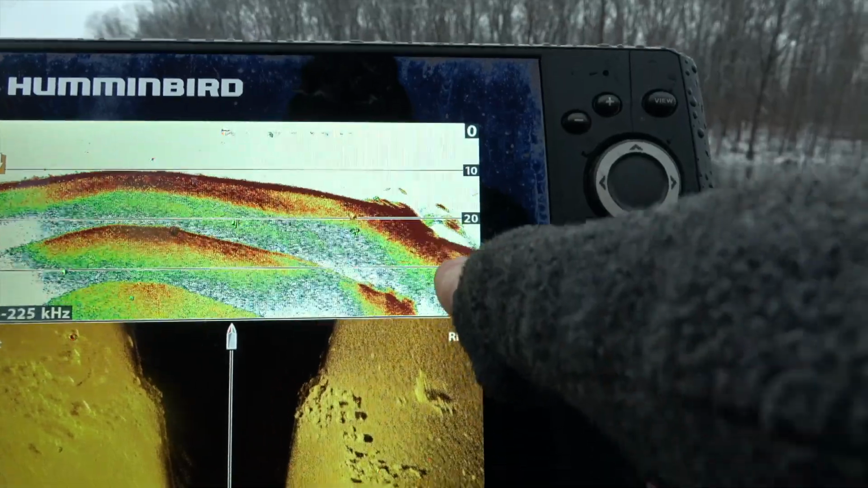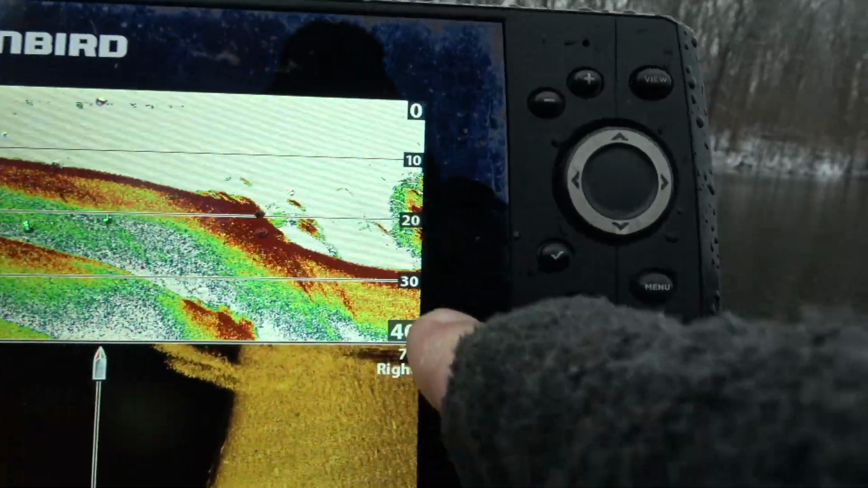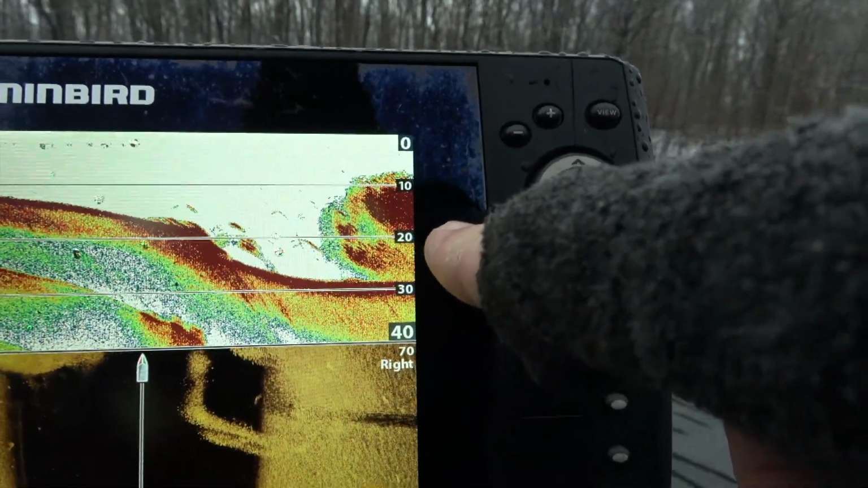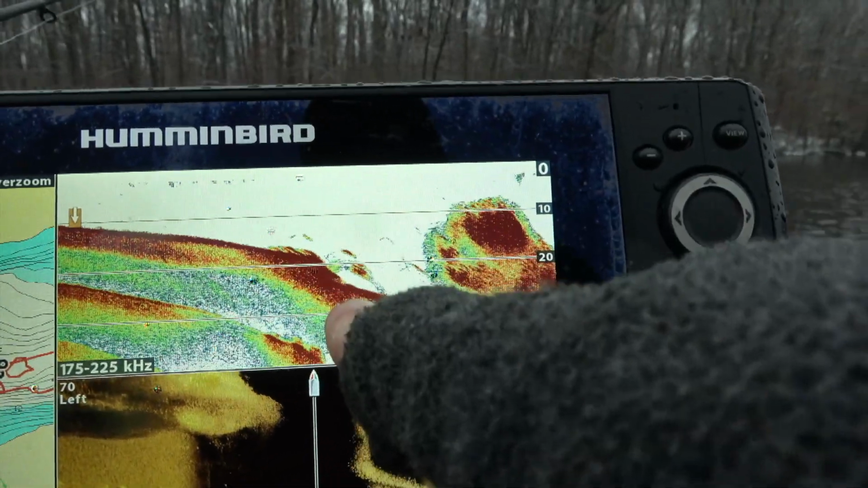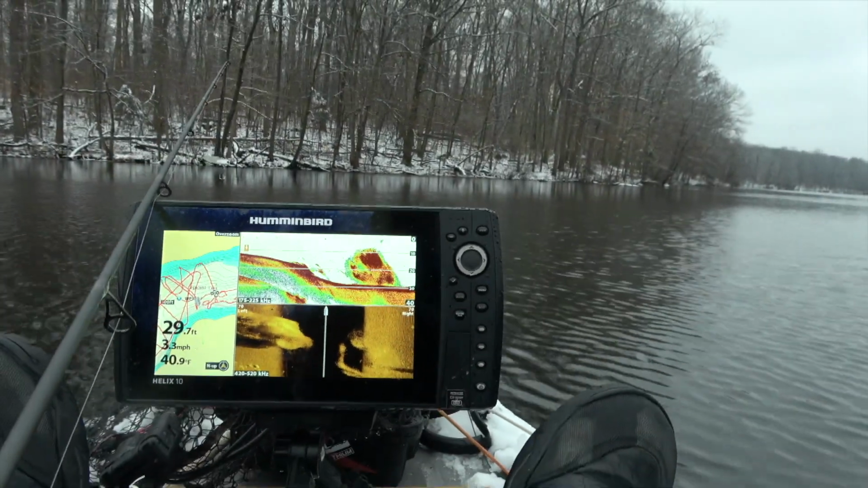Those are definitely some bass, right? And we're going to get out into this deeper open water, and they're very close to, boom, look at all that bait fish. That explains it. Nice drop off, they're near those fish. That's their food source all winter long.